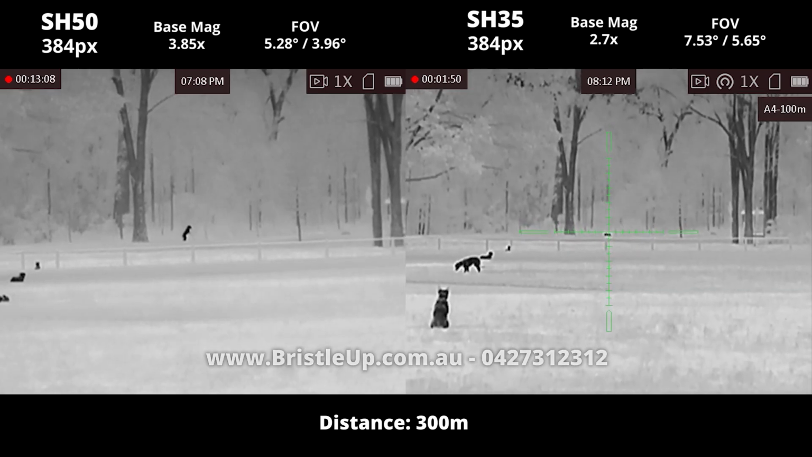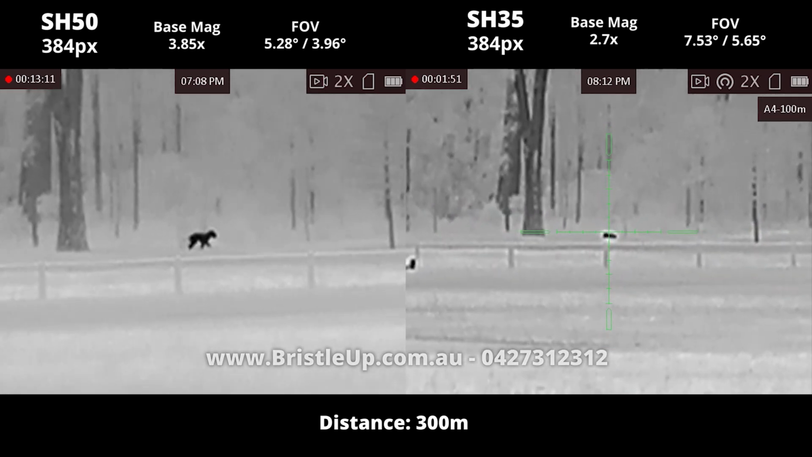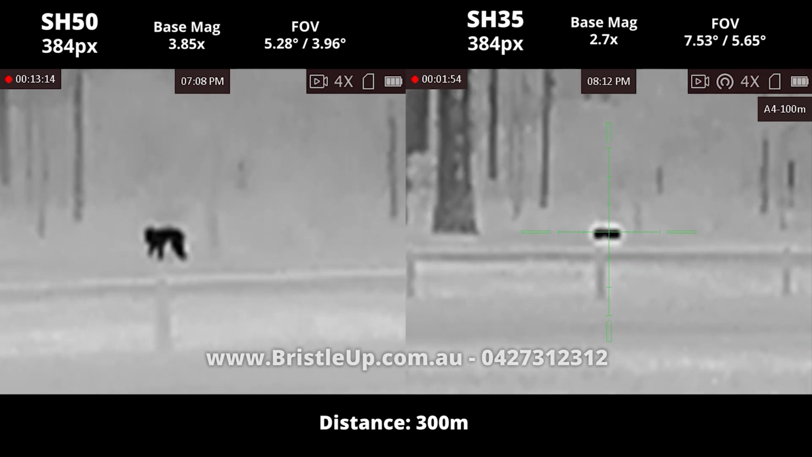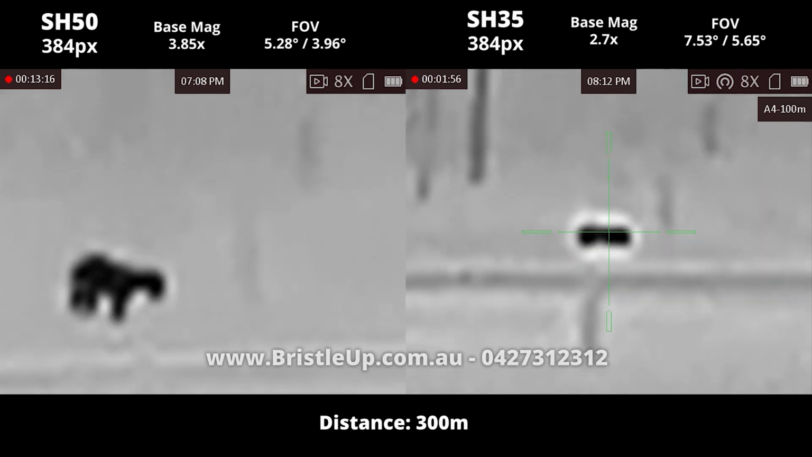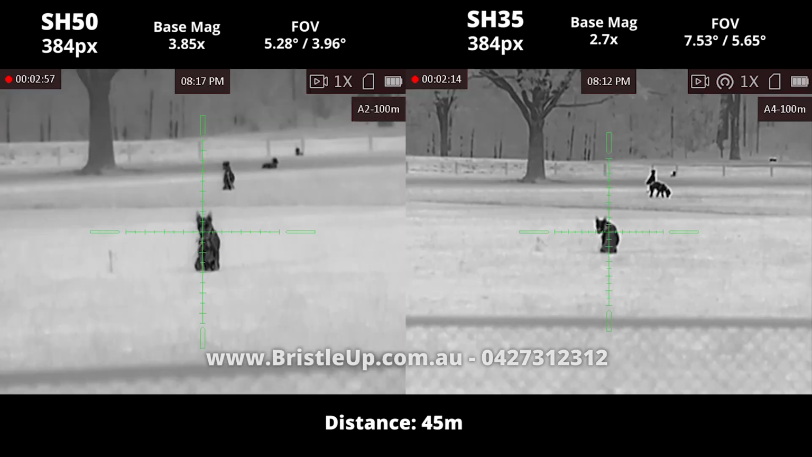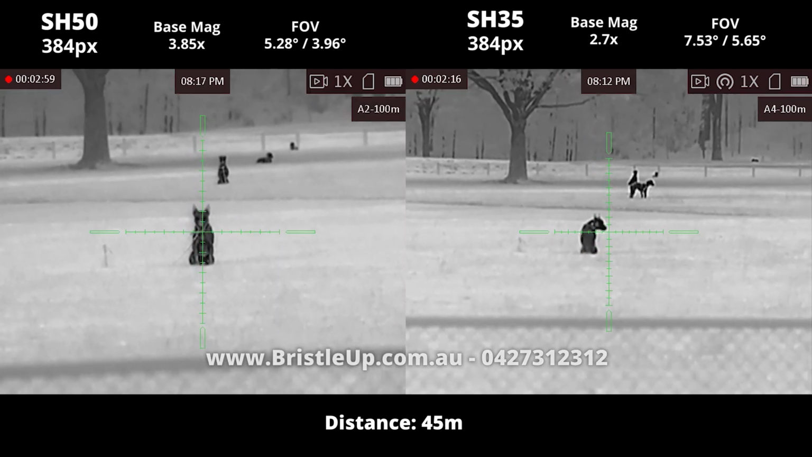Moving on to the SH35, which has a 35mm lens and a base mag of 2.7, which is lower than the SH50, giving it a wider field of view. Good for fast target acquisition, and tracking moving targets will be decent.